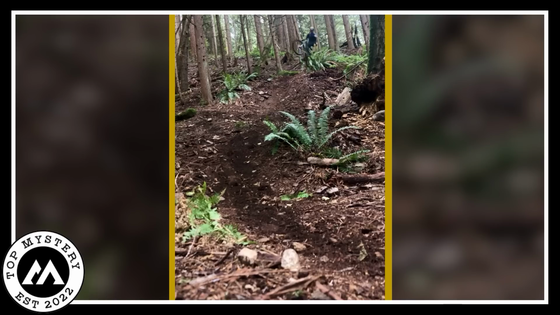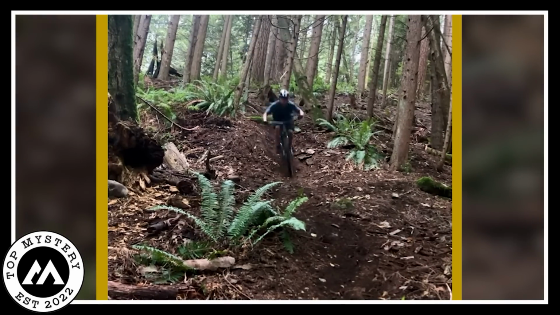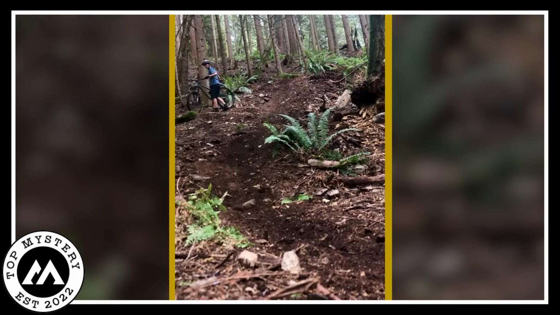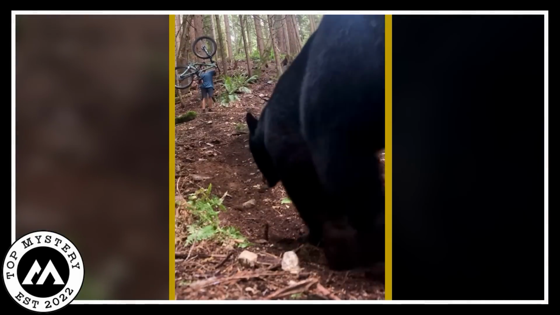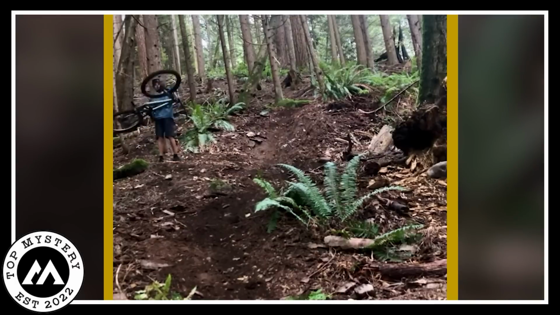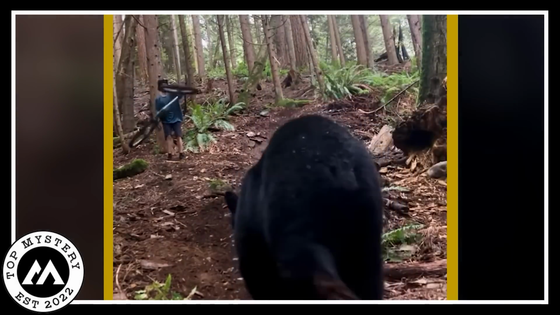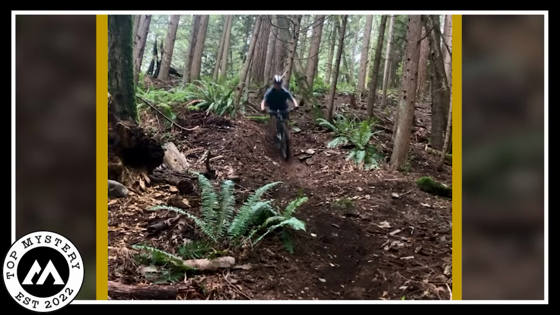Biker's brave encounter. In the video, a daring bike rider navigates through a thick forest when he spots a massive black bear approaching him. Swiftly changing course, he stands his ground, gripping his cycle to deter the bear. The intimidating encounter causes the bear to retreat hastily, unintentionally swiping the camera in its rush. The brave cyclist's quick thinking and courageous stance avert a potentially dangerous situation, showcasing a thrilling wildlife encounter in the heart of the woods.